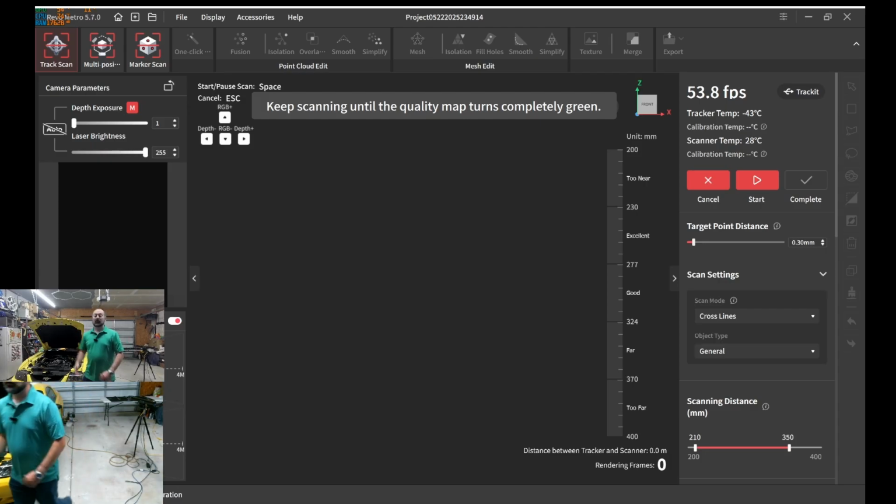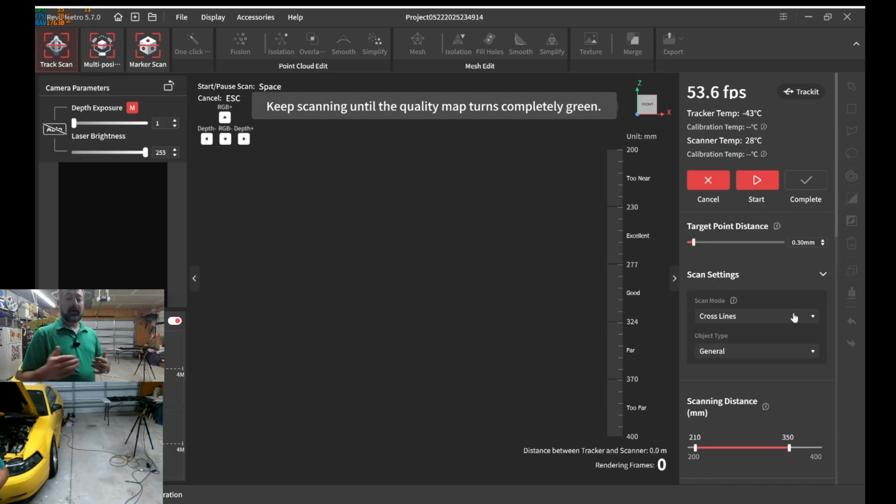Okay, so I am going to do some tweaks. Because this does have dark areas and I'm going to try to catch a little bit of the tire, I personally like to use the black object mode. Some people like to use general. Some people like shiny objects. It's probably between shiny objects or general, but I personally like black objects. So I'm going to use black objects.